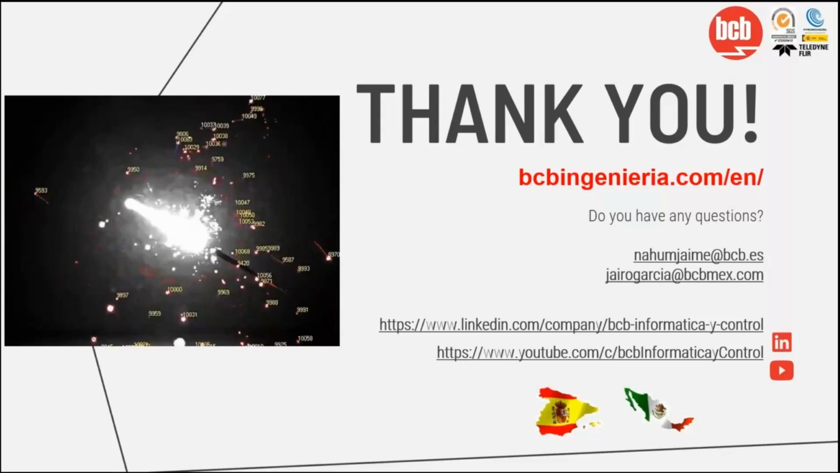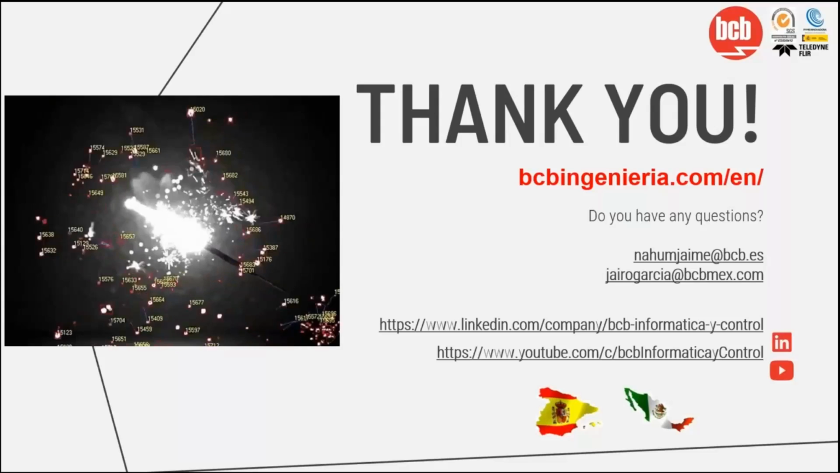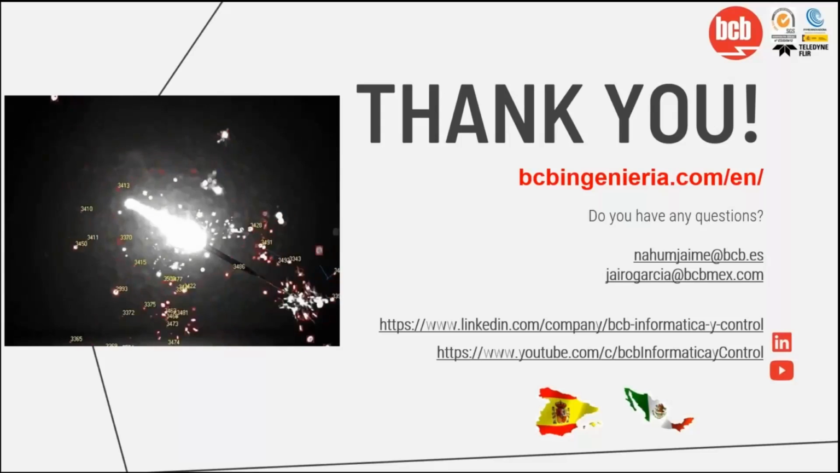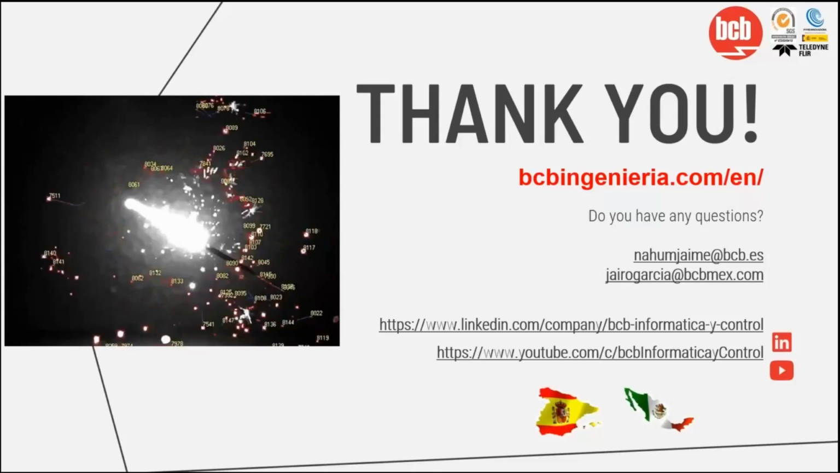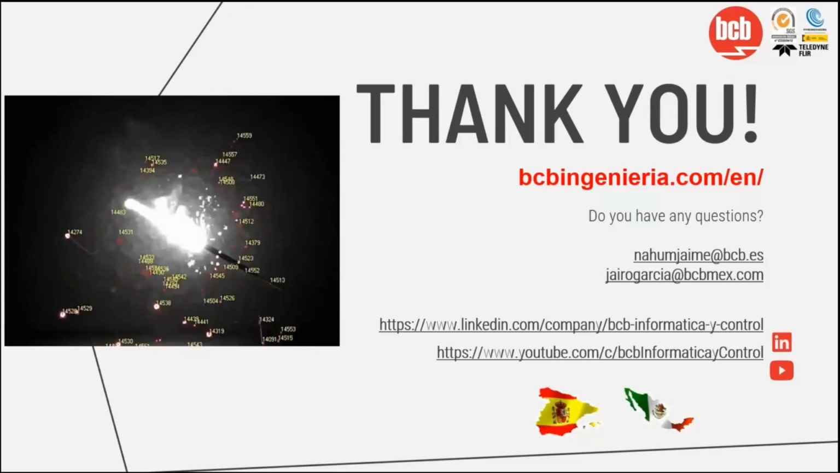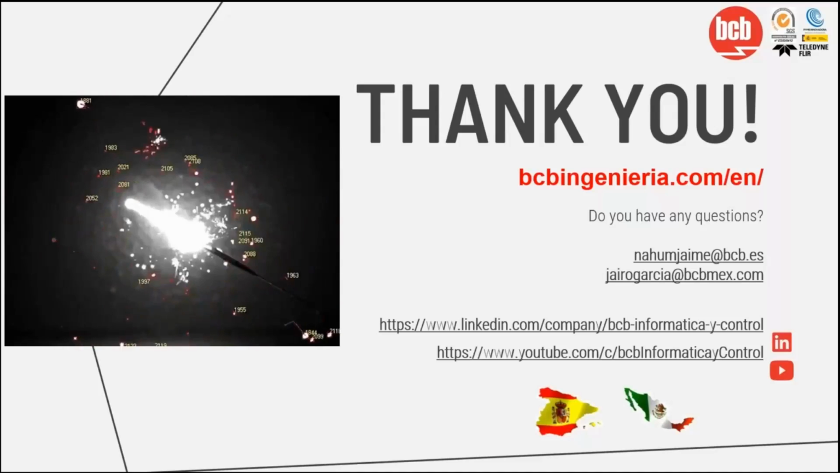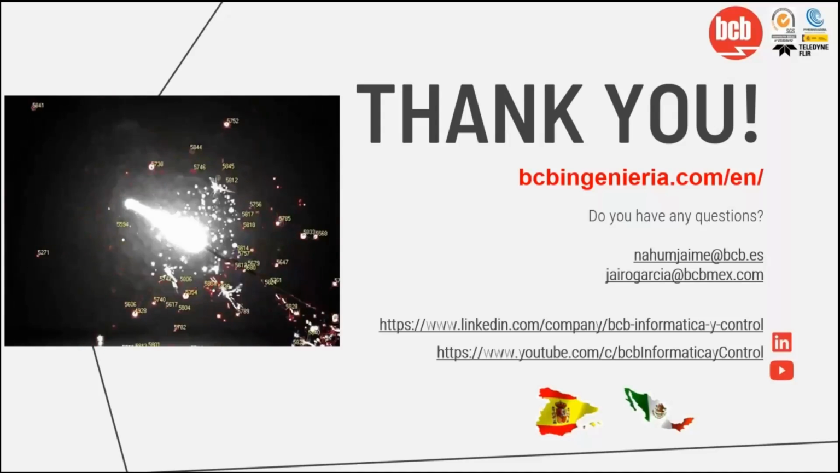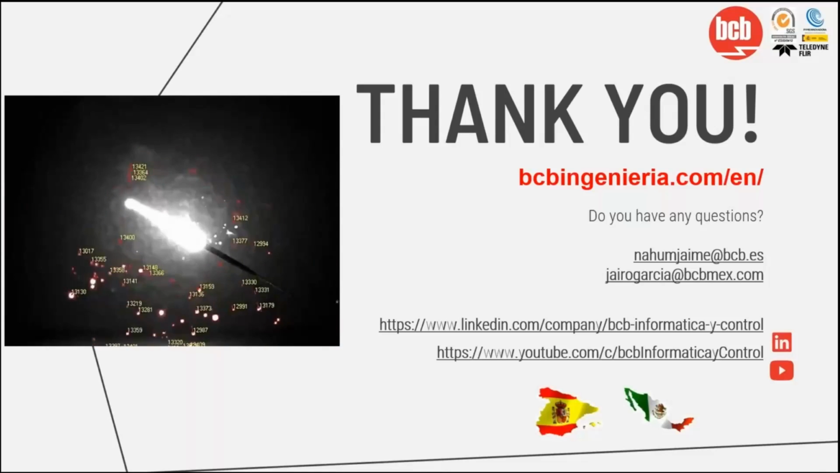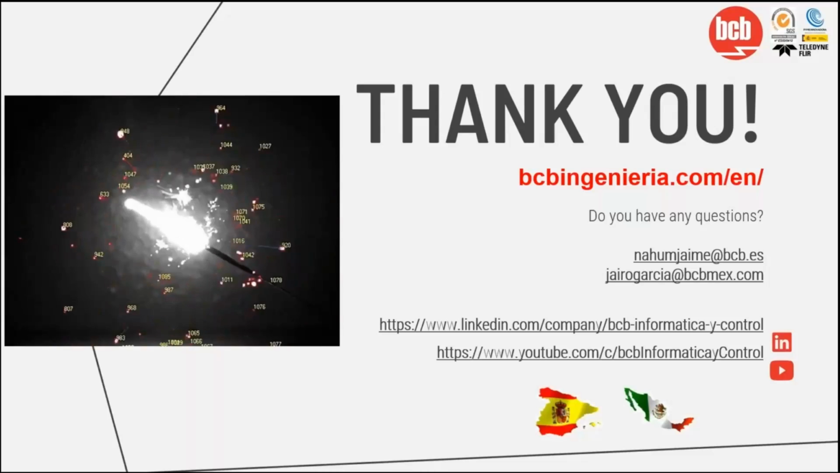About the integration in the security system, yes, it's totally possible. Actually, we have developed this tool to be completely flexible. Whether you want the system totally isolated, or you can integrate it into your system. You can send alarms, SMS, or an email. You can connect it to your PLC. It's completely flexible. So yes, the answer is yes.